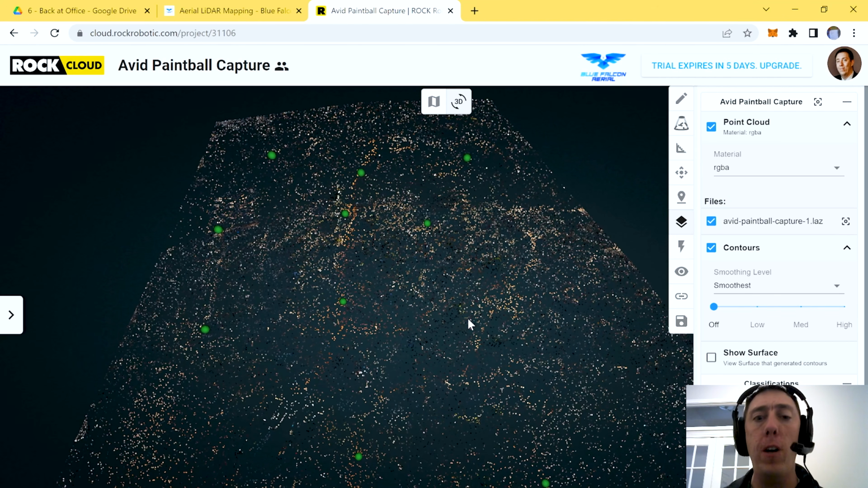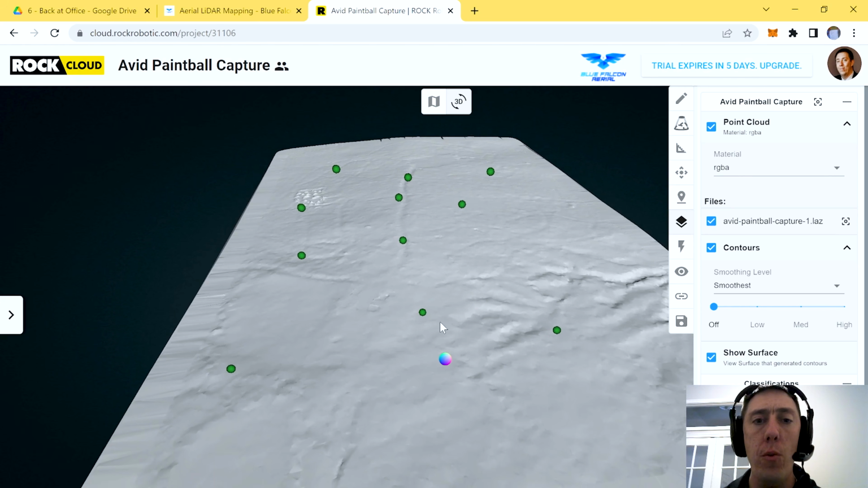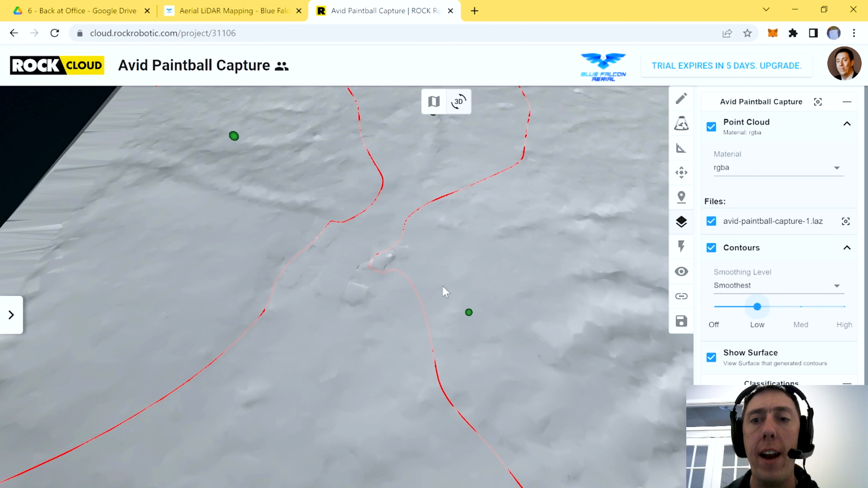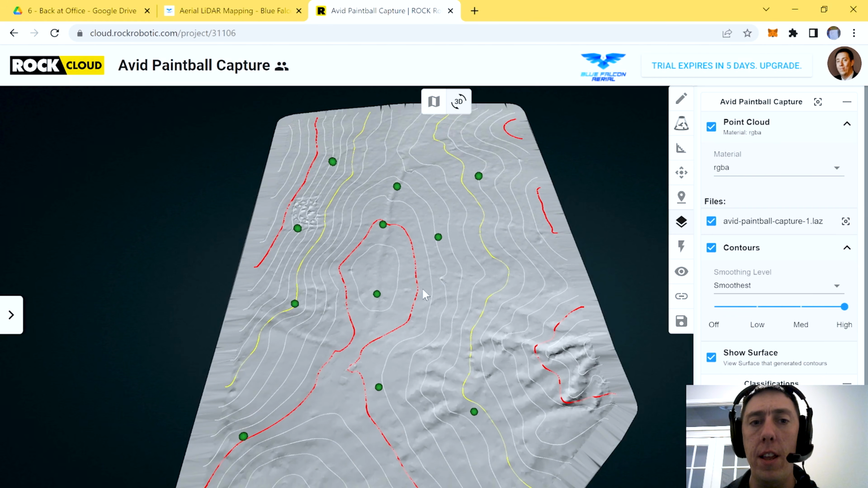So now that you've removed all the vegetation, another cool thing you can do is push right here, and it shows the surface. It creates a model of just the bare earth with all the vegetation removed. And then from this bare earth model, it can start adding contours to it. So there's a low, there's a medium, and there's a high, and there you go.